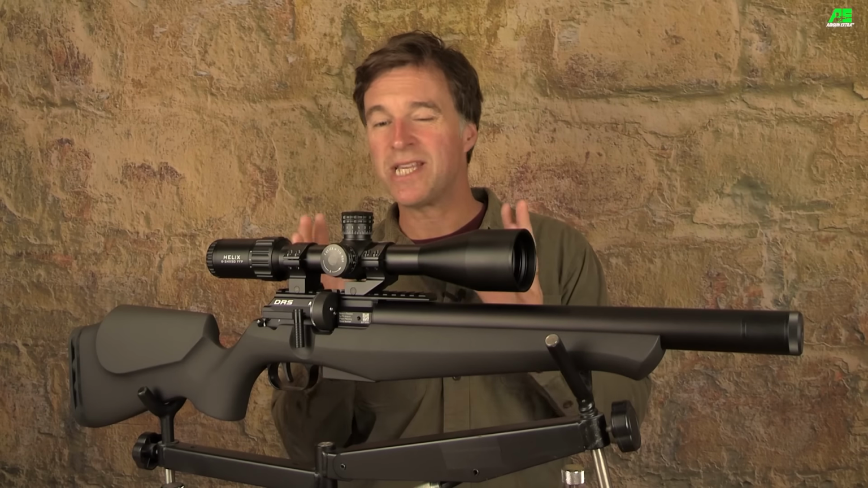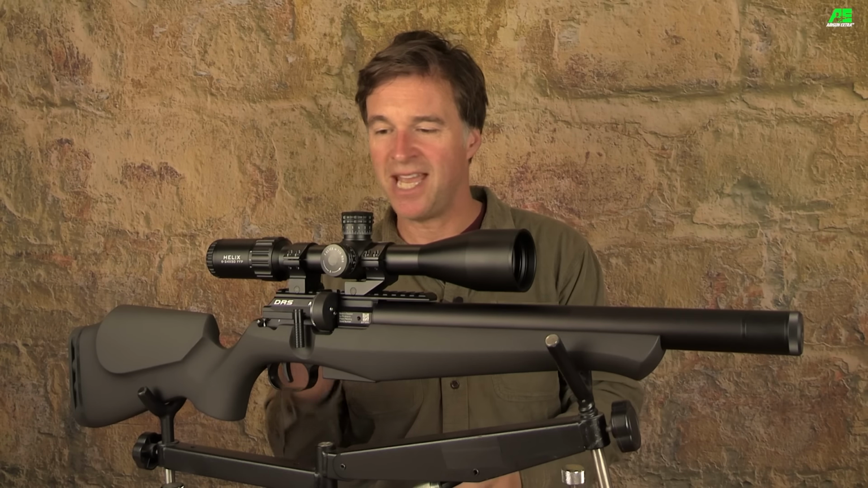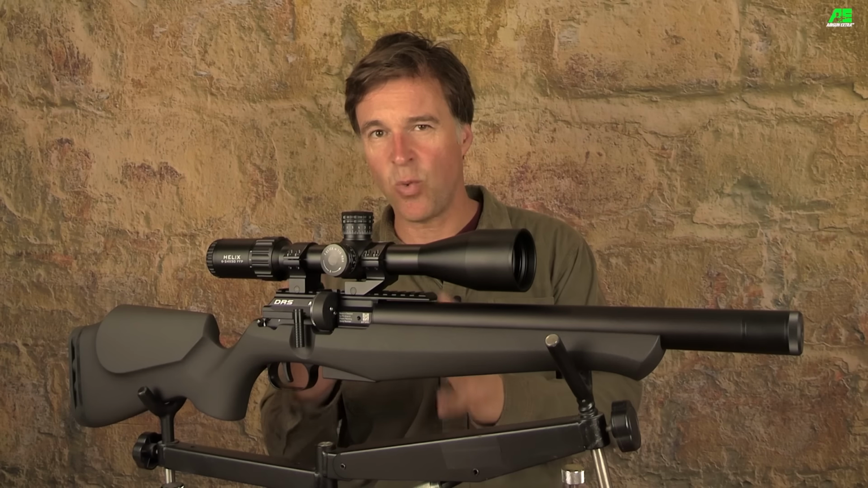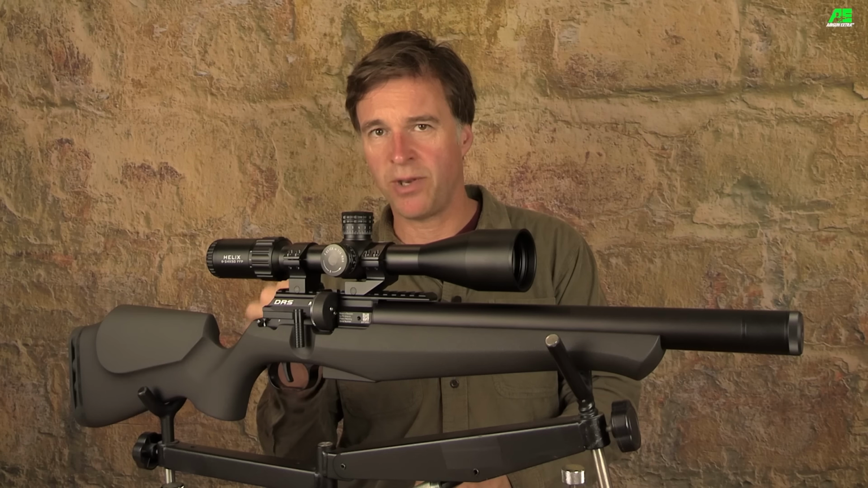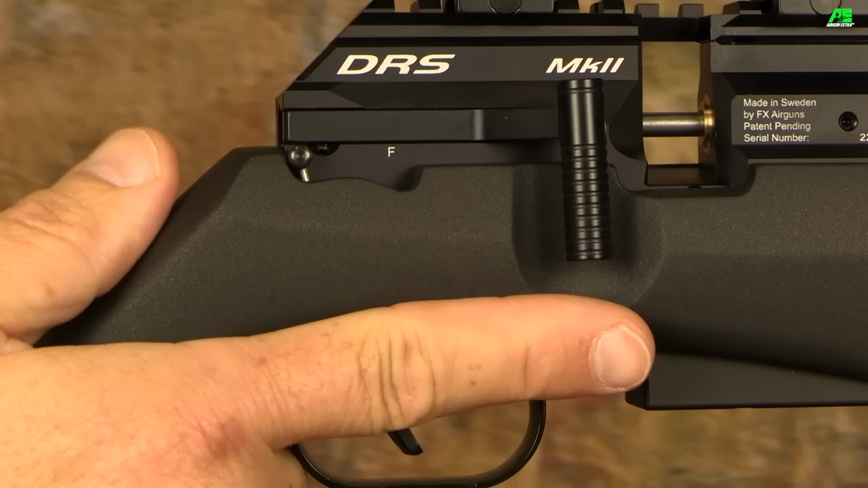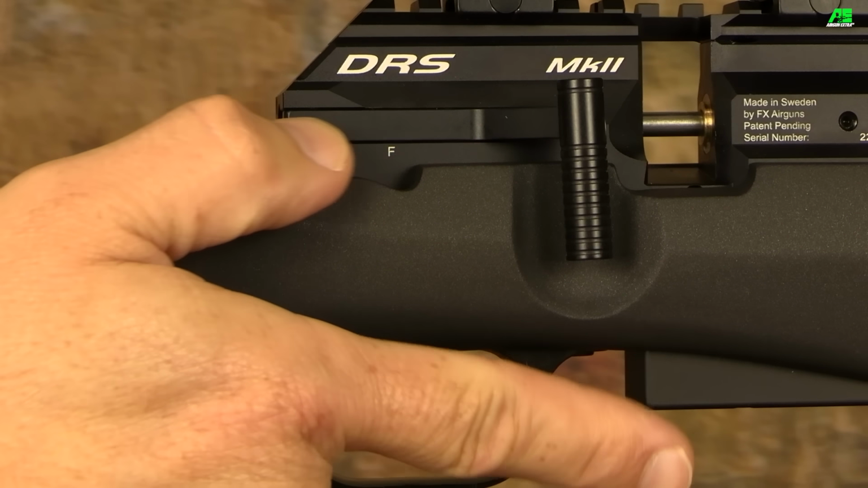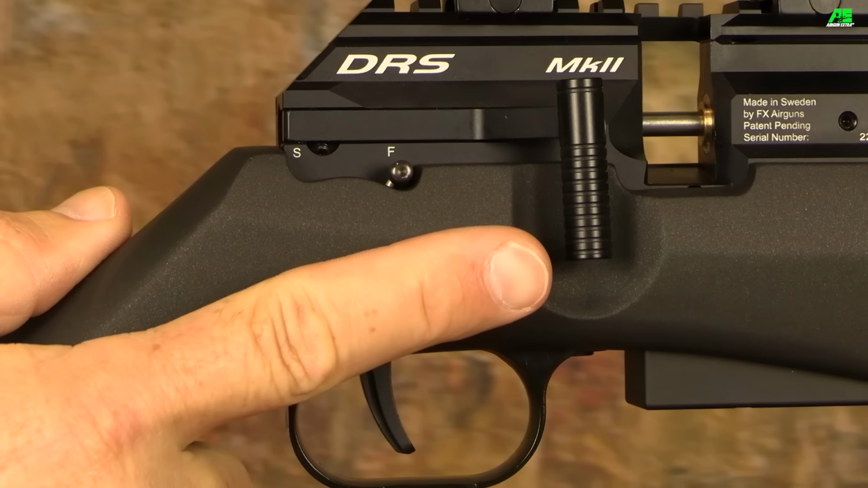You still get quite a basic safety catch, but it does what it needs to do. It's nicely positioned, it's quiet in operation, and it does feel a little bit more positive than the one on my Mark I. So you draw it back to put it into the safe position and then push it forwards into the fire position when you're ready to take the shot.